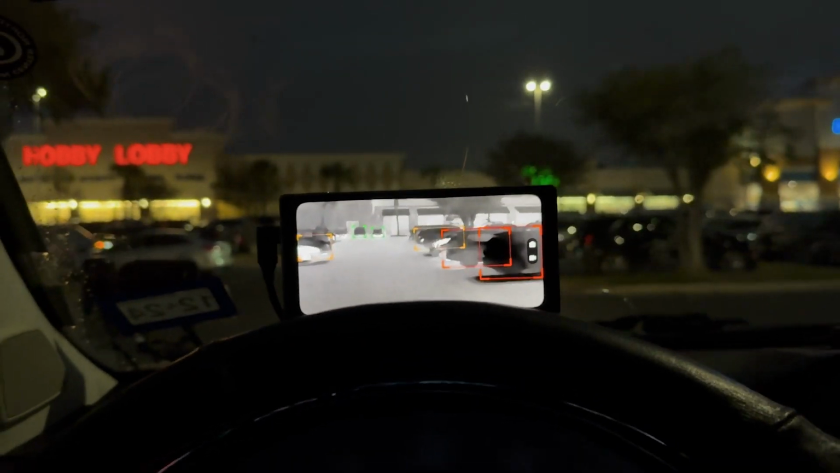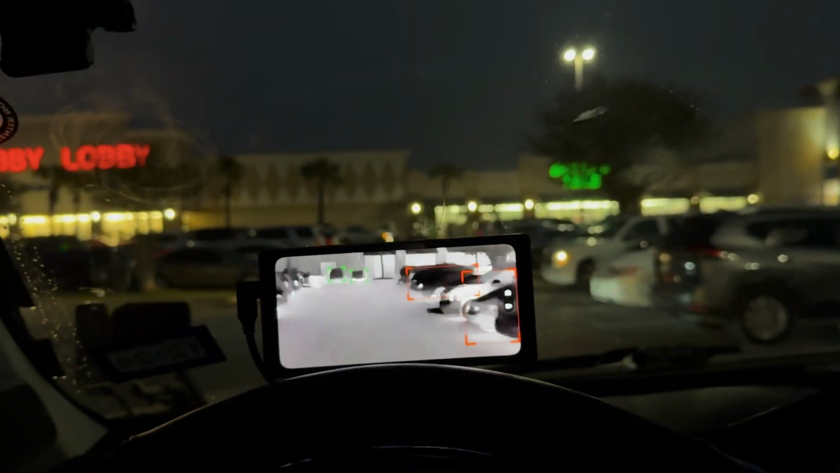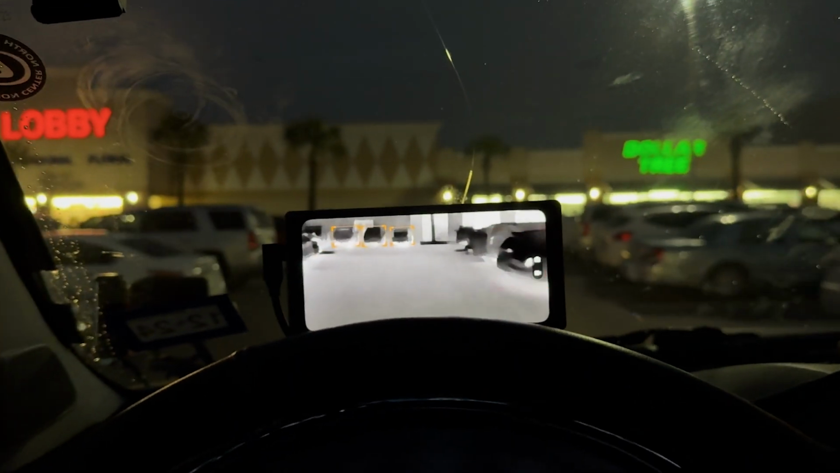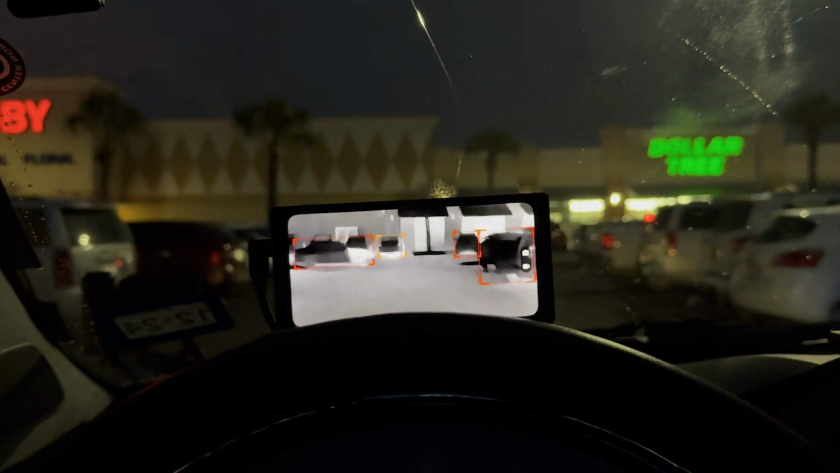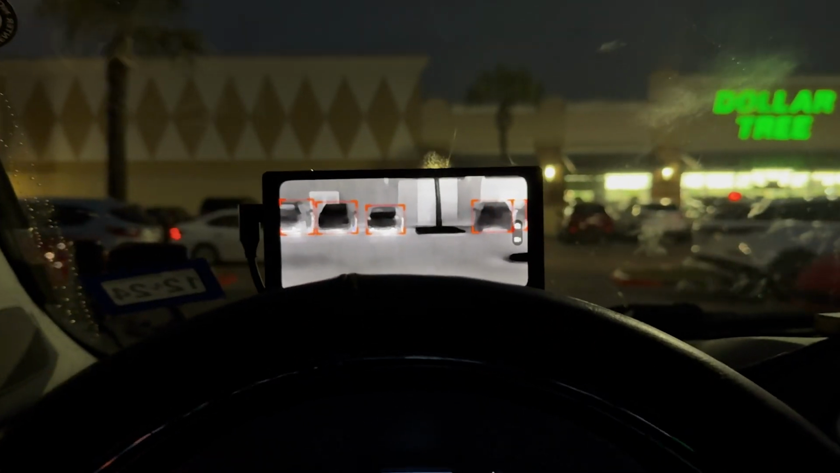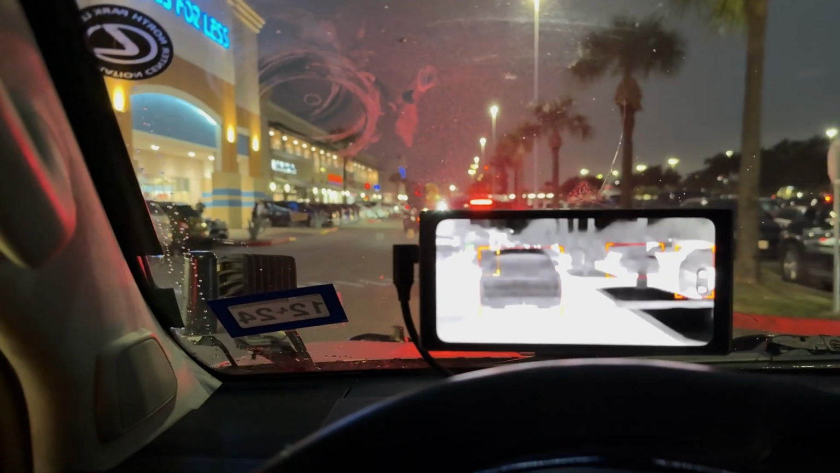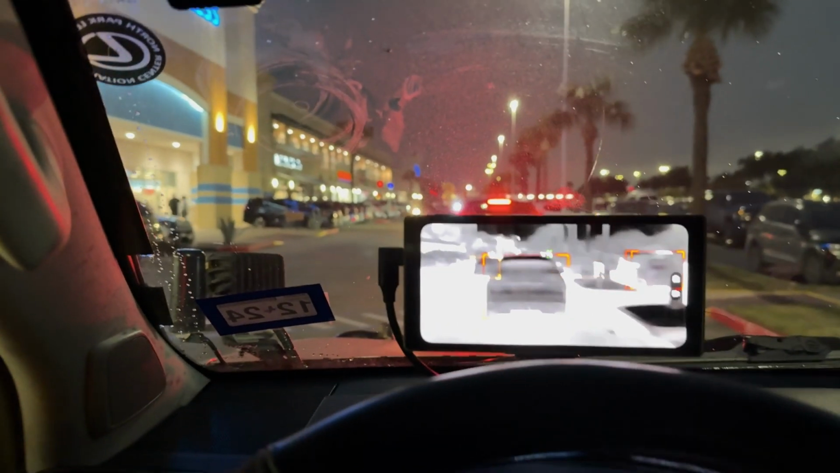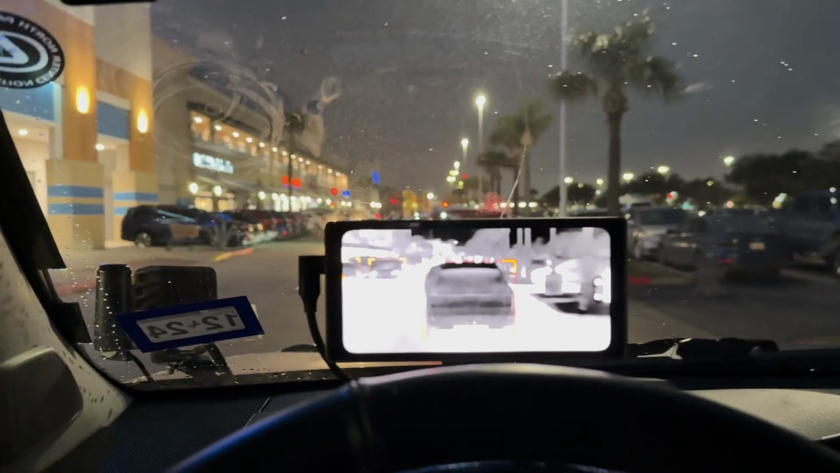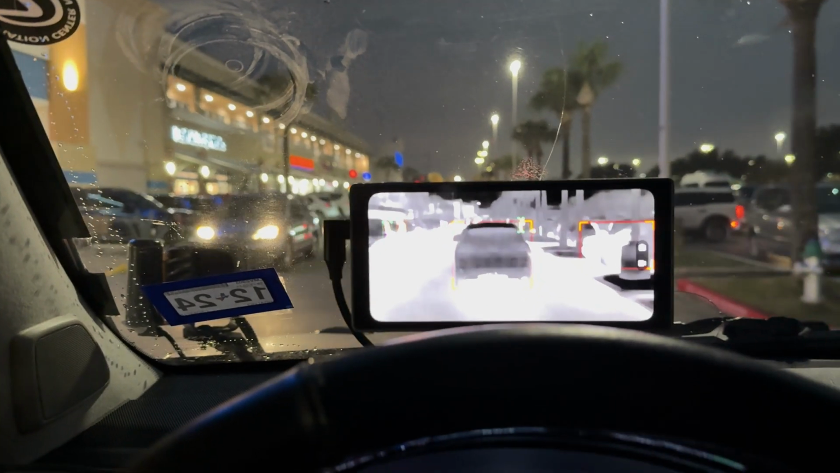So the AI was working just fine there, warning me to be careful with that vehicle. So let's see how it does with human beings. We're going to come up to an area right now where there's going to be plenty of people going back and forth into the stores and back to their vehicles. So here we are, your typical night over here at a shopping center, which I can honestly tell you I hate so much.